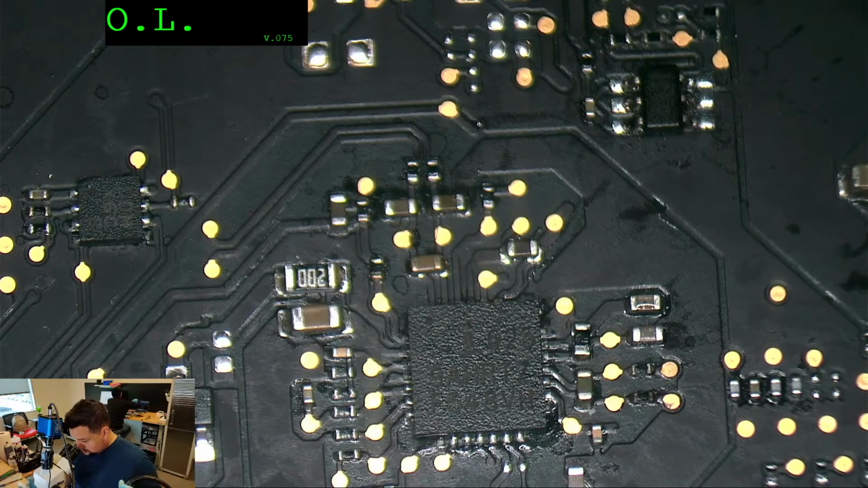Be careful. And then let's take U7100 from this donor board.